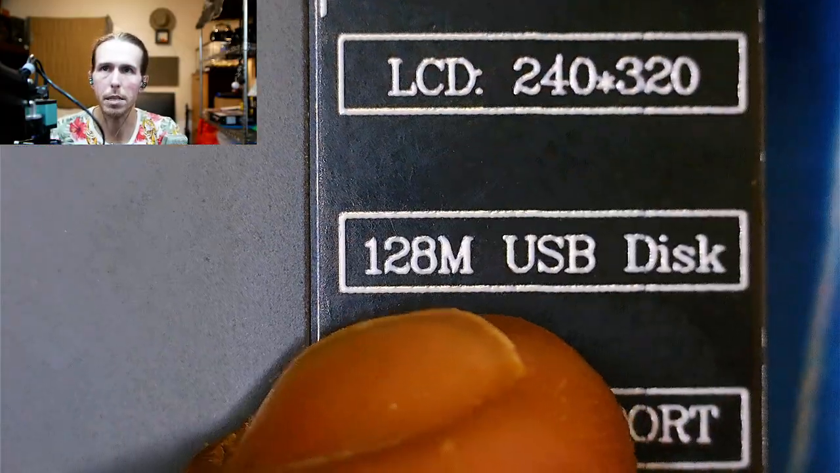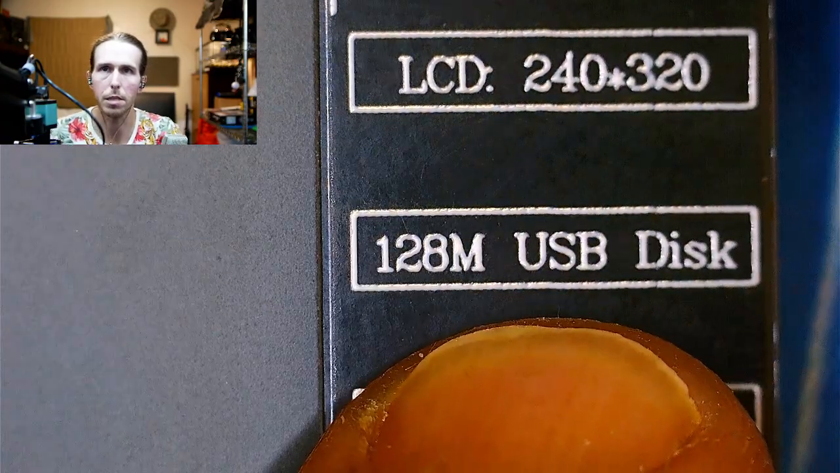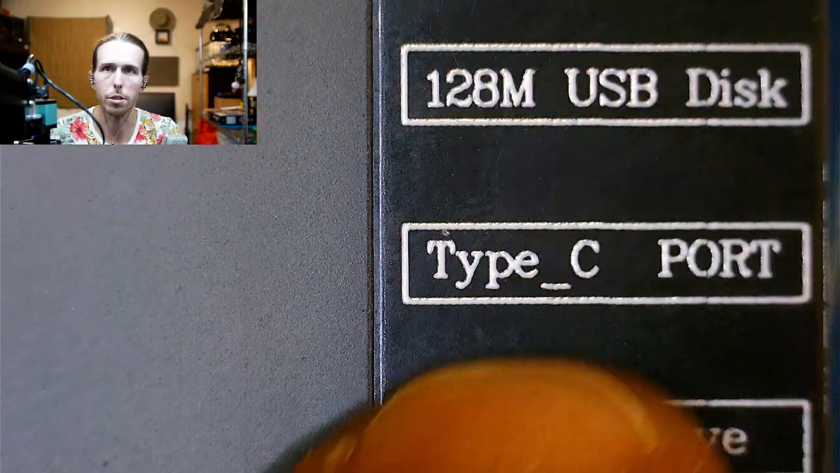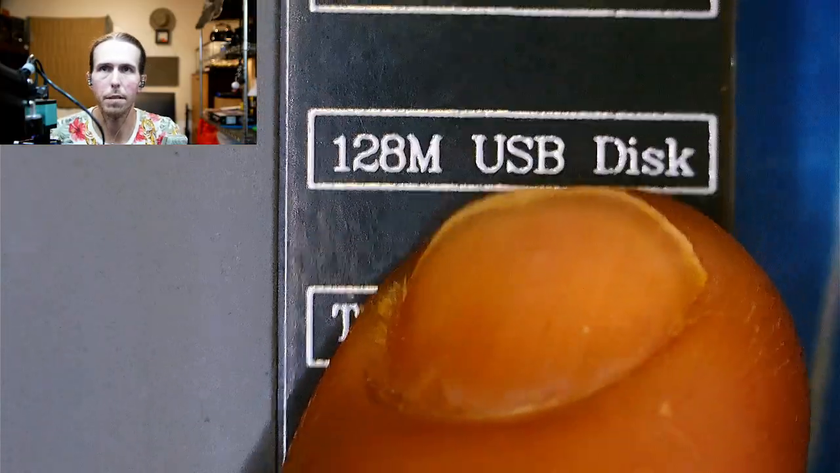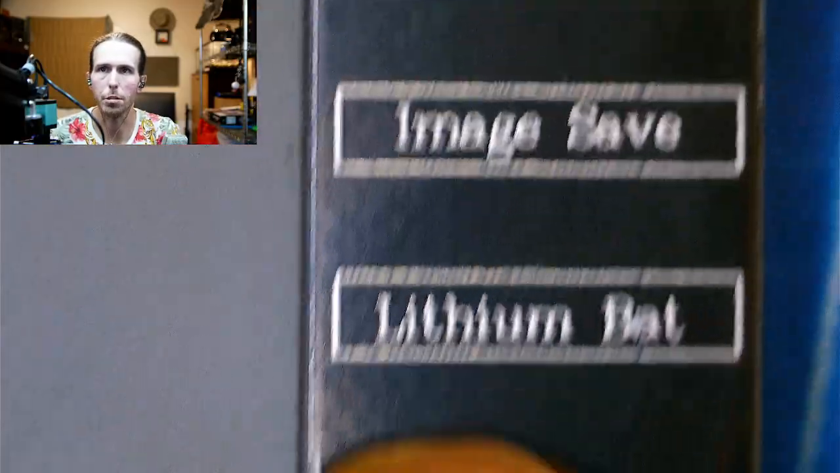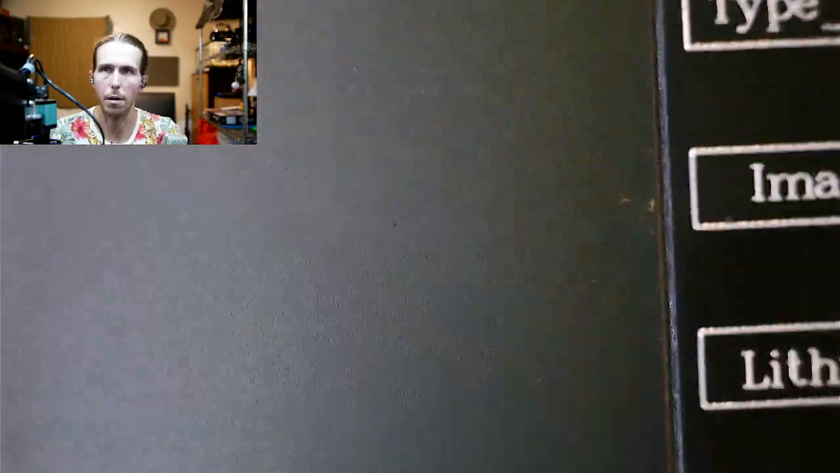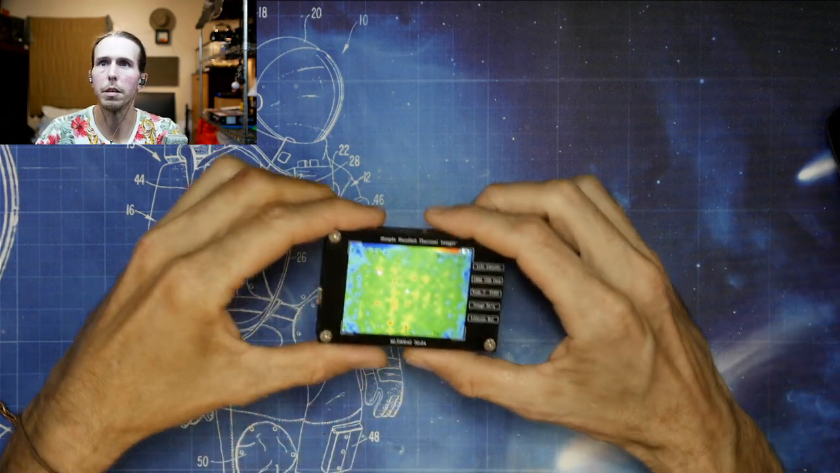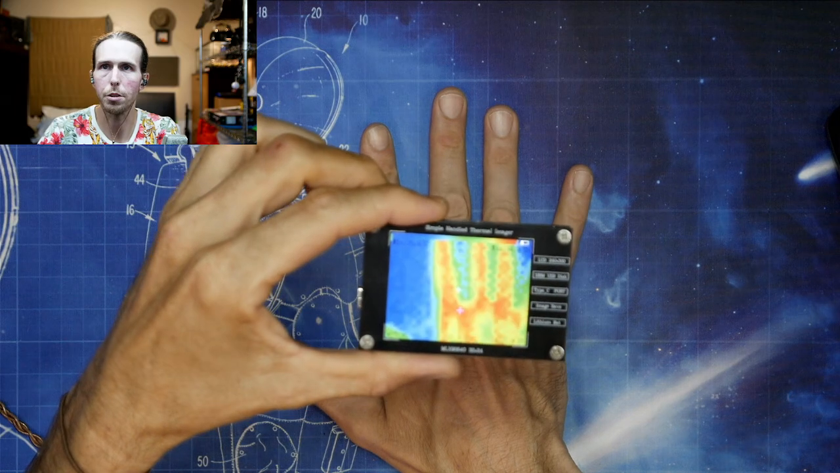But this one has a 128 megabyte disk, so you can actually save photos to it. The Type-C port is no longer just for charging, but it's also to upload your pictures. Image save, that's the same thing. You can save your pictures to the disk. And then this one has a lithium battery, so it is in fact wireless. So you don't need to plug it into USB-C. So anyway, this one is a little bit better. Like I said, this is 32 by 24.